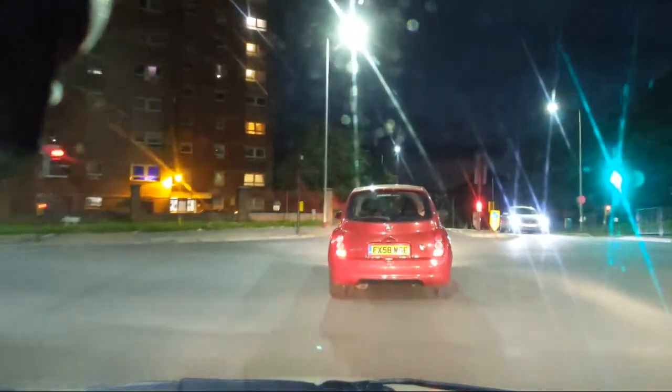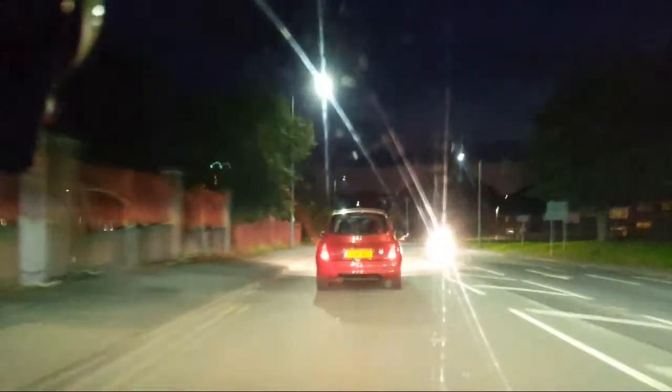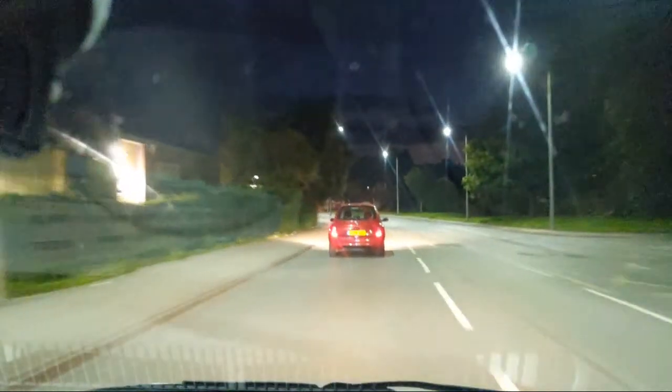They went through red. Yeah, no, it's got no brake lights at all apart from the rear view and the indicator coming on. That's nice.